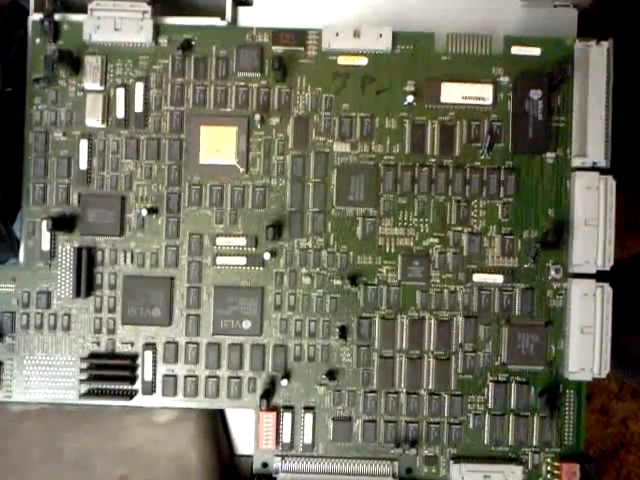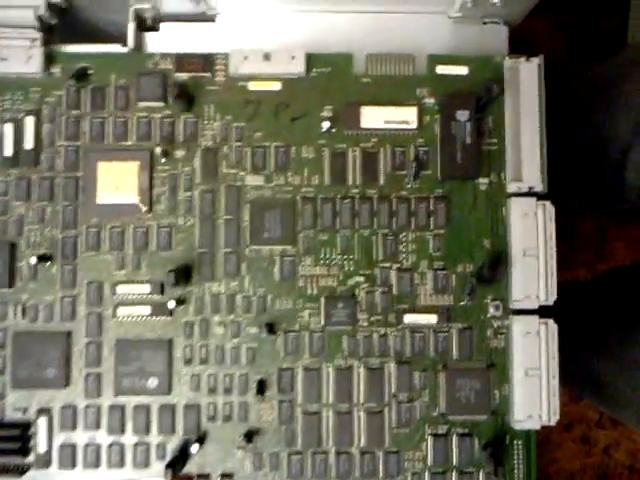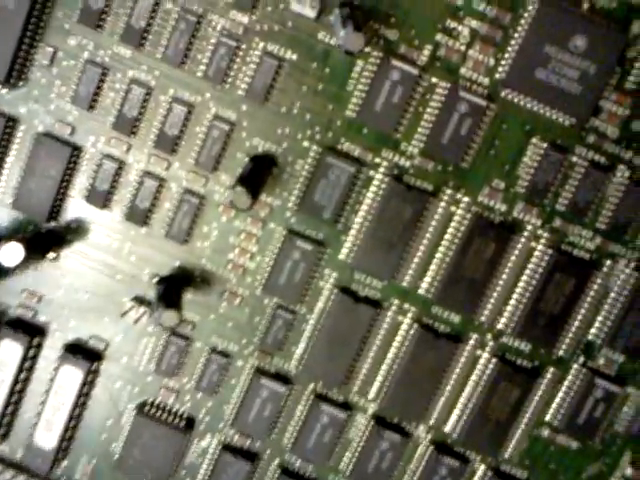I'm not sure exactly what the speed is with this, so I am wondering though with these capacitors, it just seems cheap. Yeah, it looks like they've been recapped down the front board. Can't really see with the lighting here.